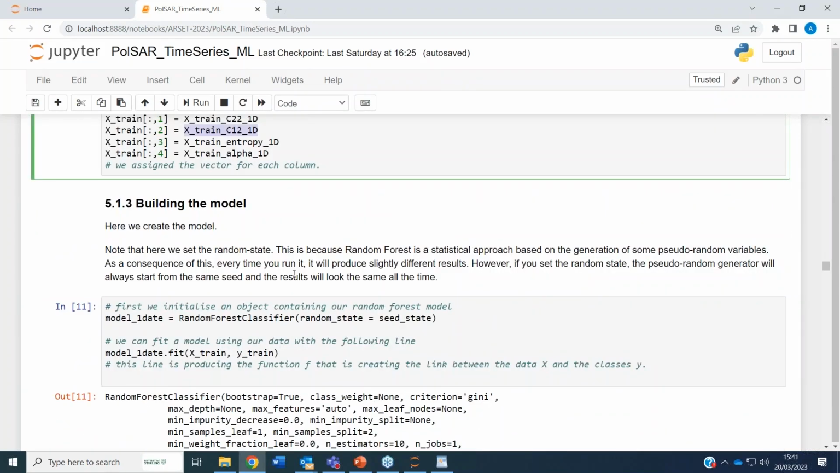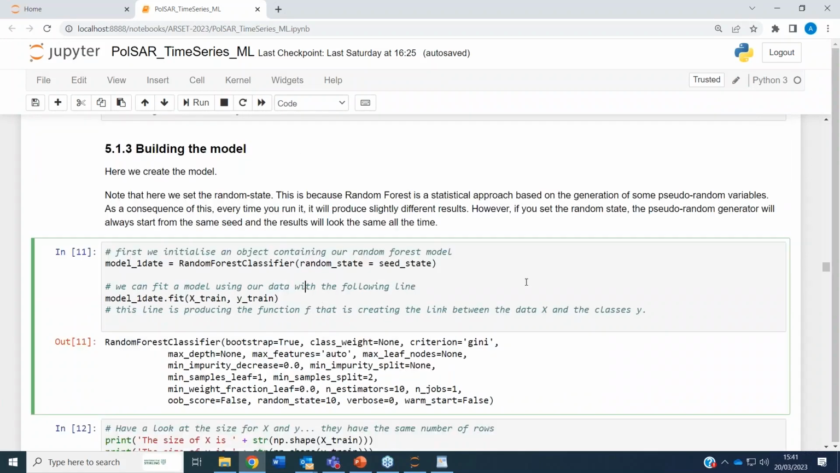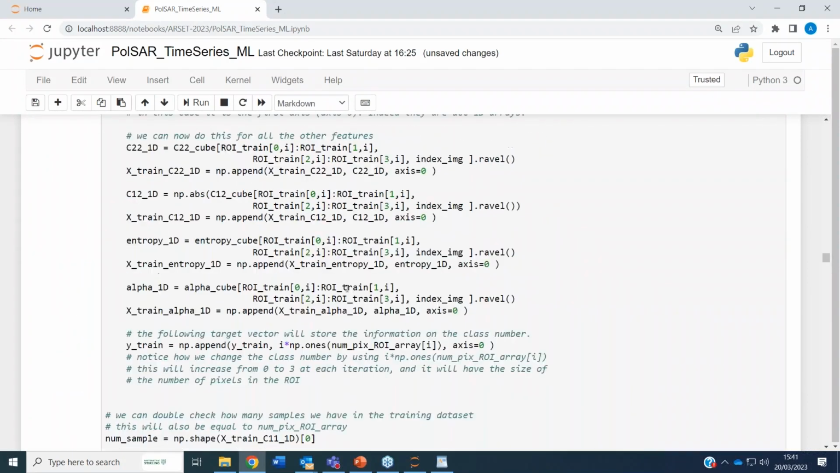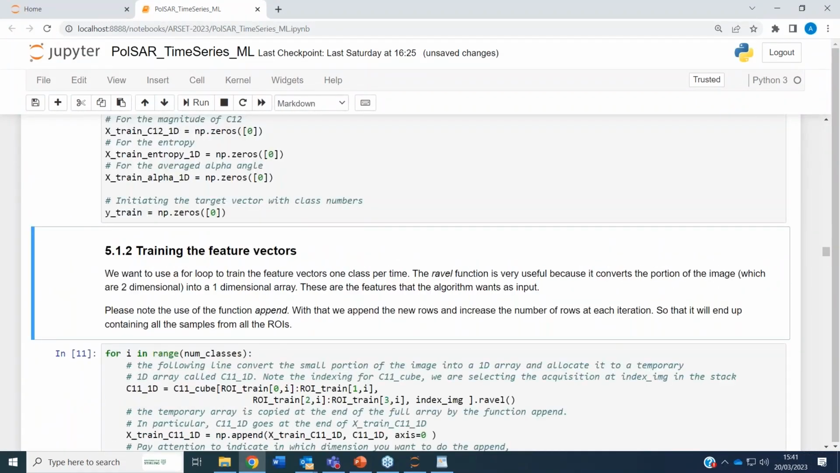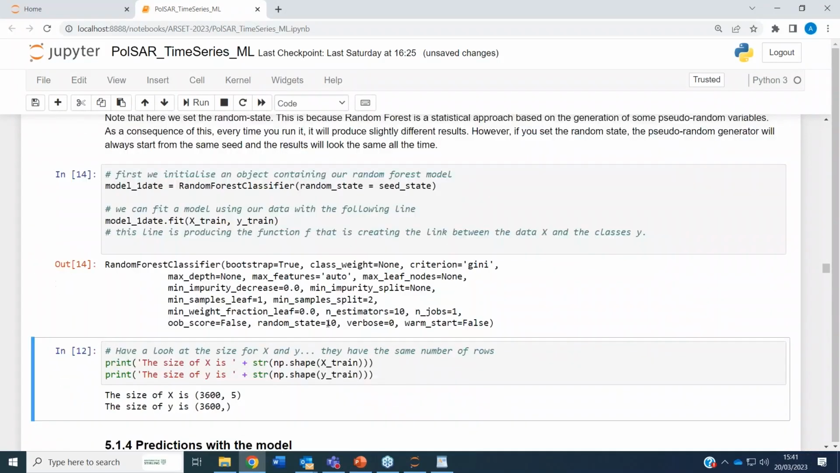Once we have created the feature vectors, we can actually run the model. First thing is to create an instance. I think I didn't run this one. No, I didn't run the one before too. I'm missing some cells, so creating errors. Yeah, it's okay.